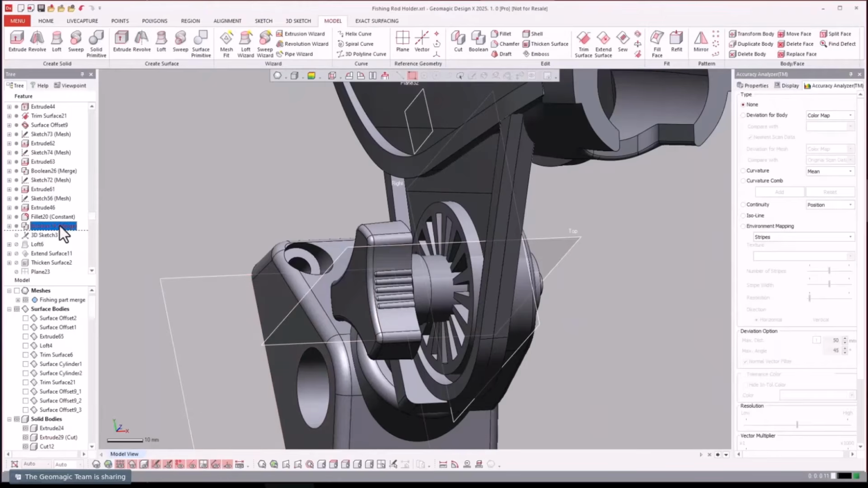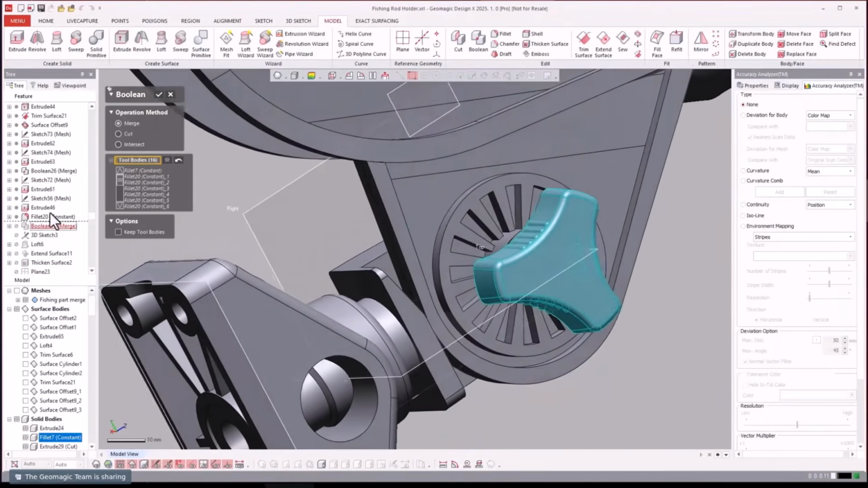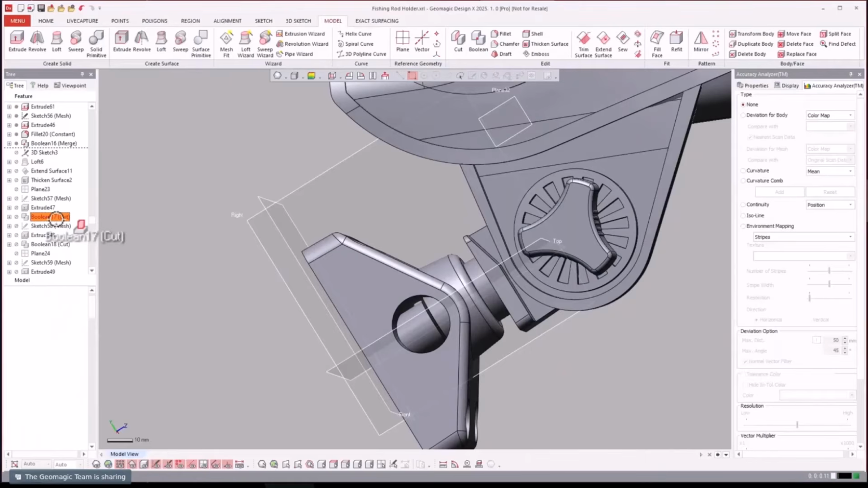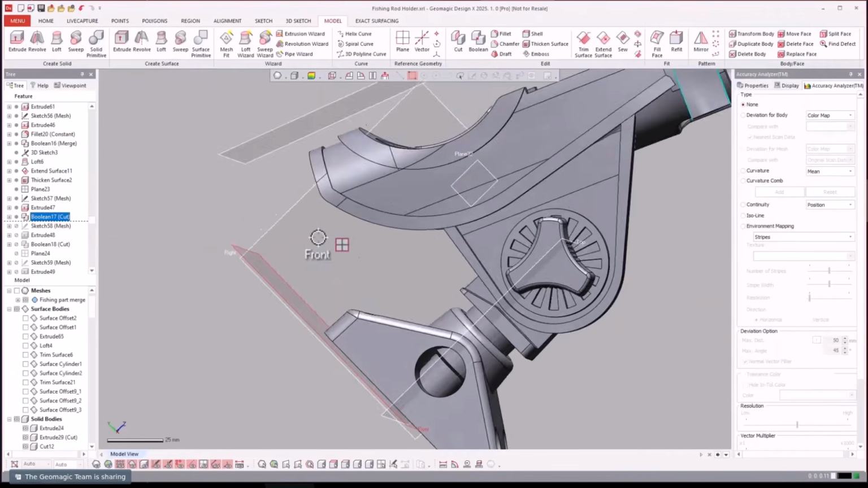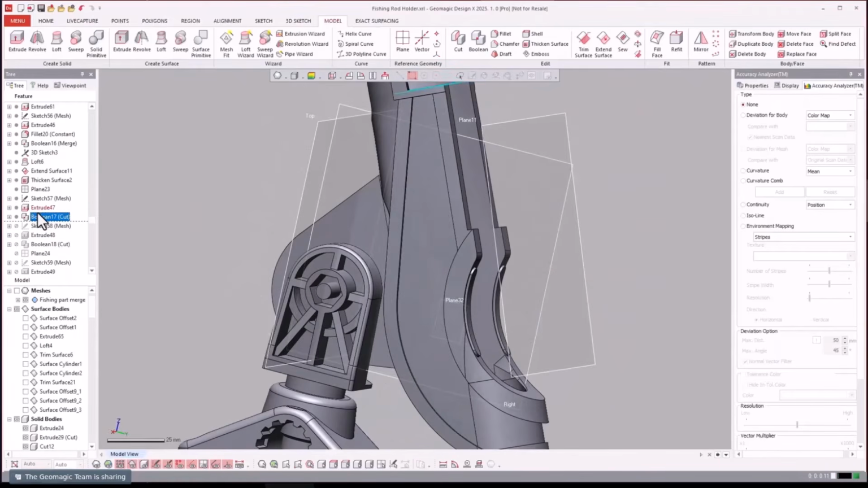Created some pieces here and booleaned them all in. And let me just double click that.